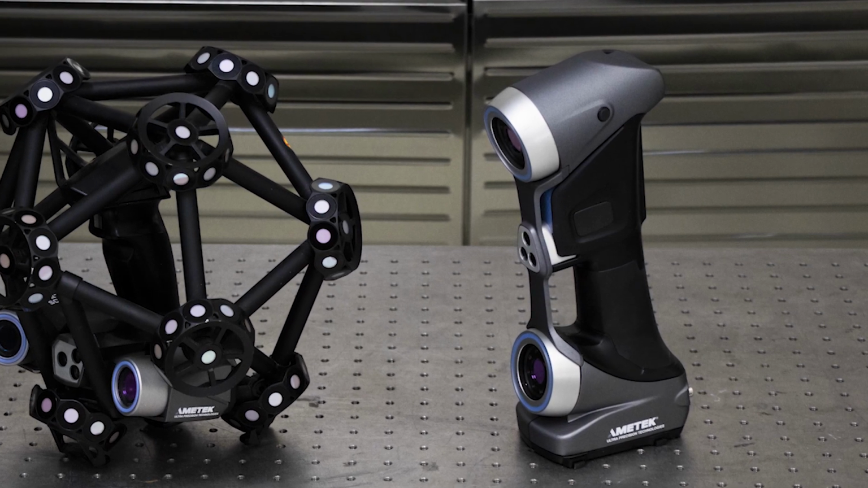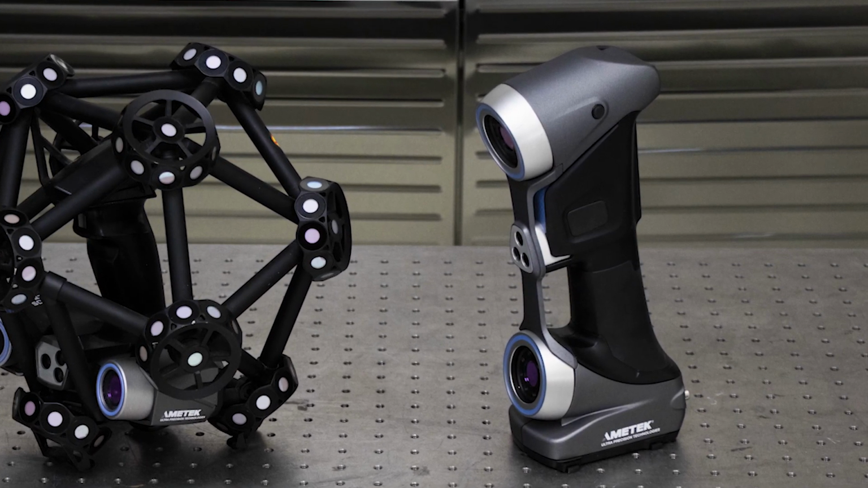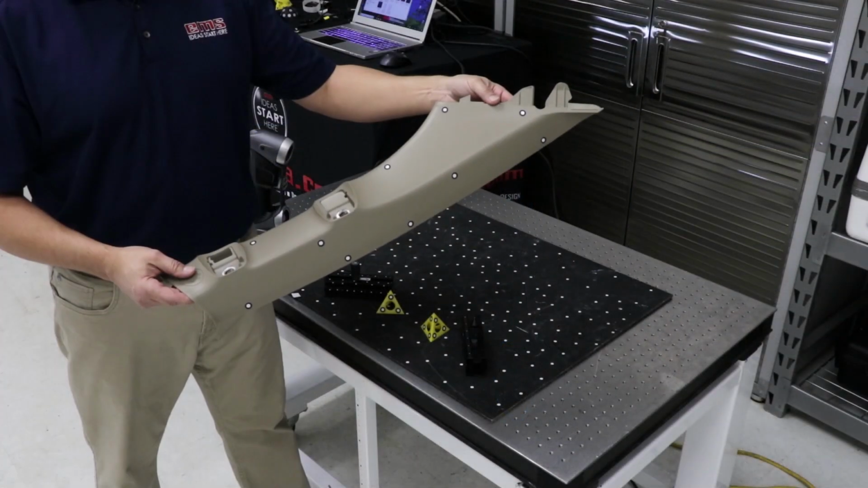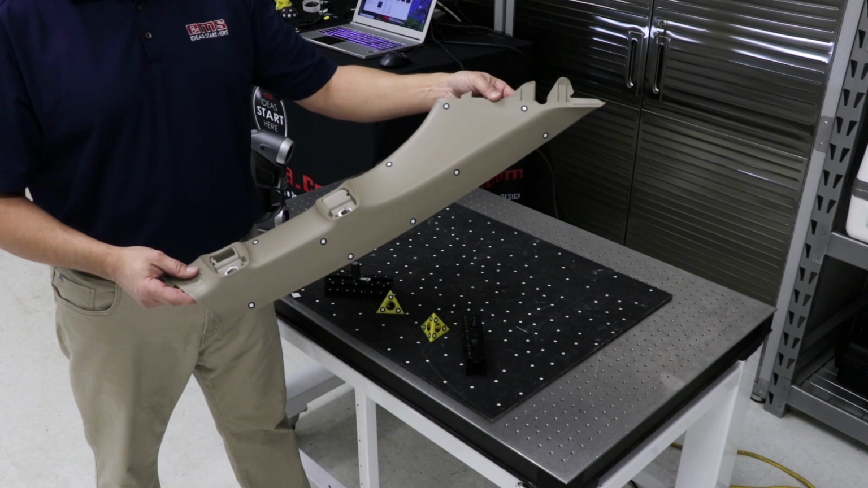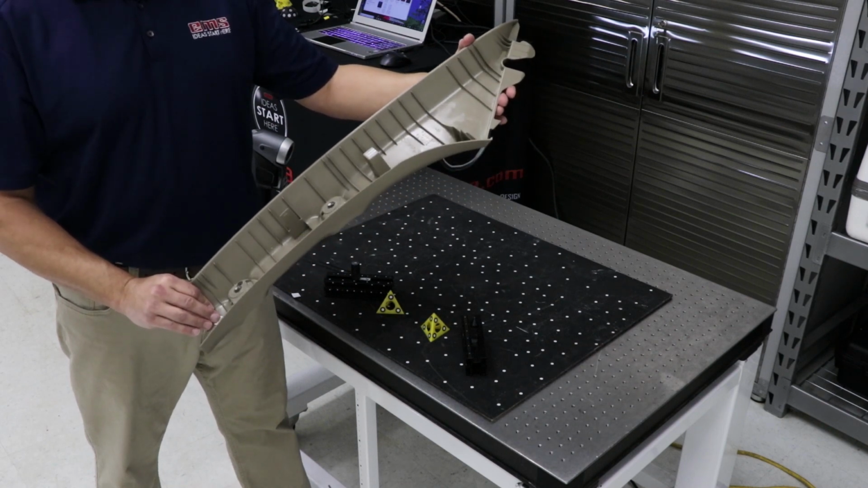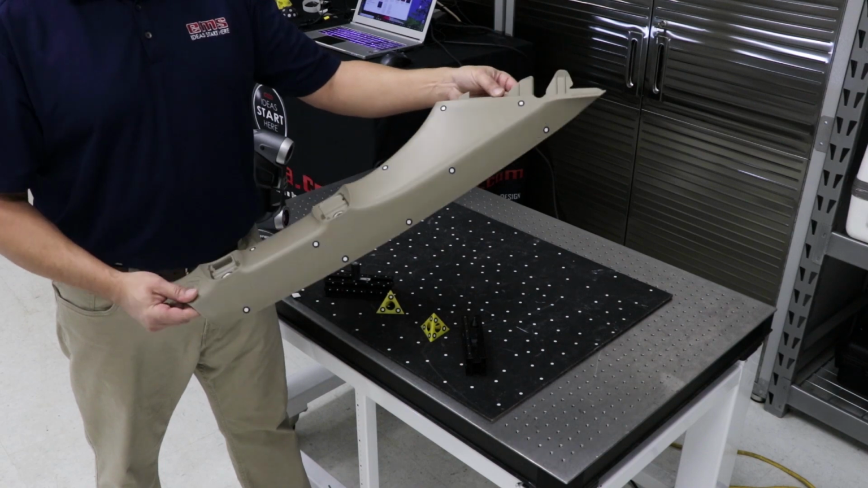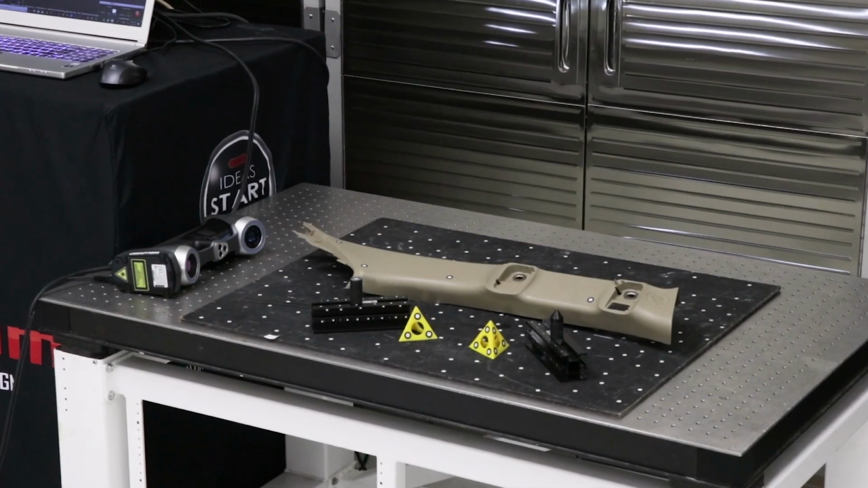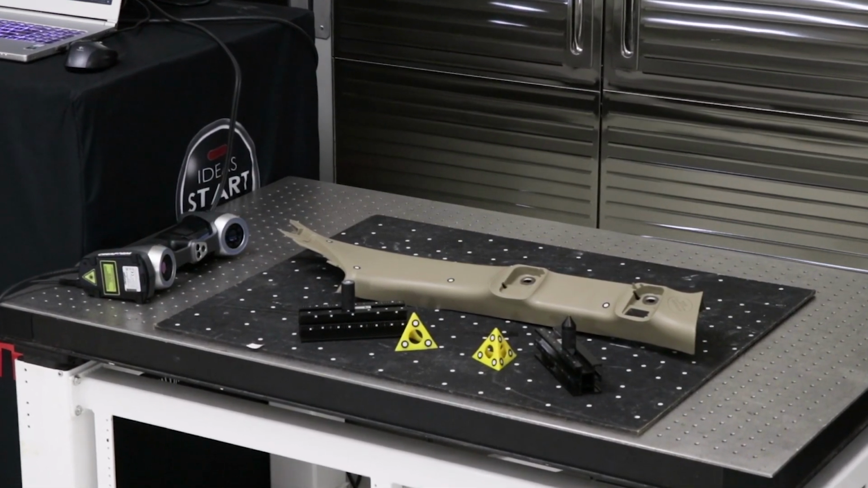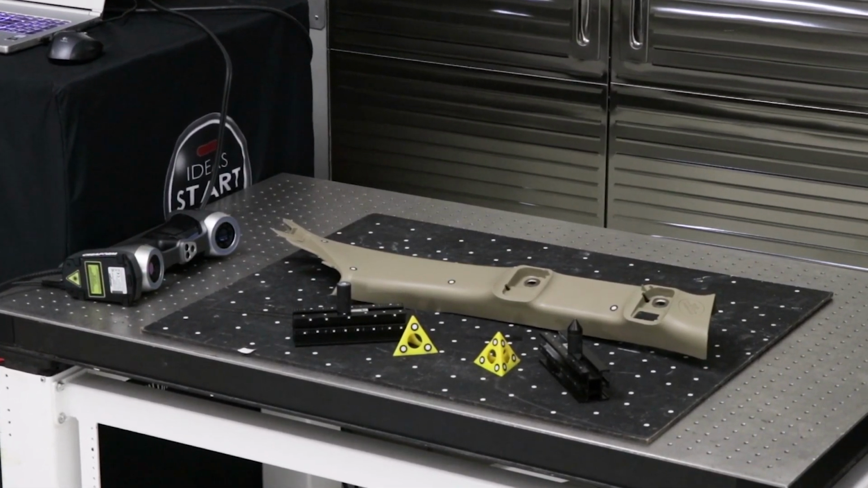So now let's talk about the HandySCAN and how we would scan those same two parts and what that setup would look like. Okay, so we'll go ahead and start with the A-pillar, and you can see I've got a few targets on one side of the A-pillar for the HandySCAN, because it does require targets. Now, the targets don't necessarily have to be on the part, but the scanner has to see targets at all times in order to scan.